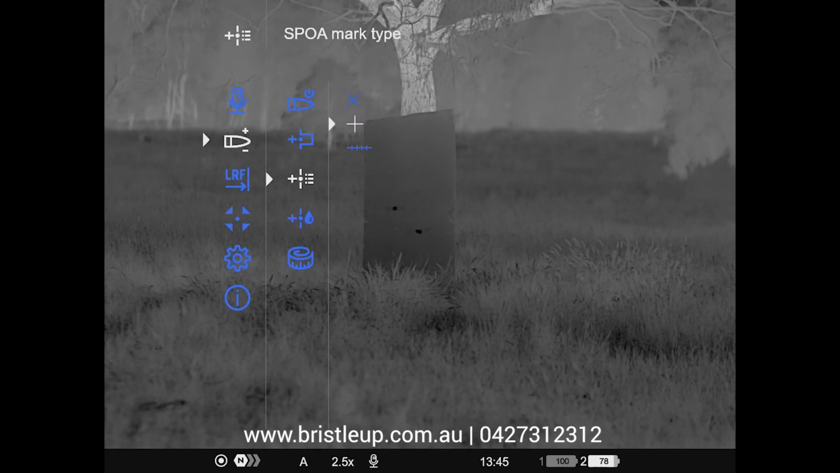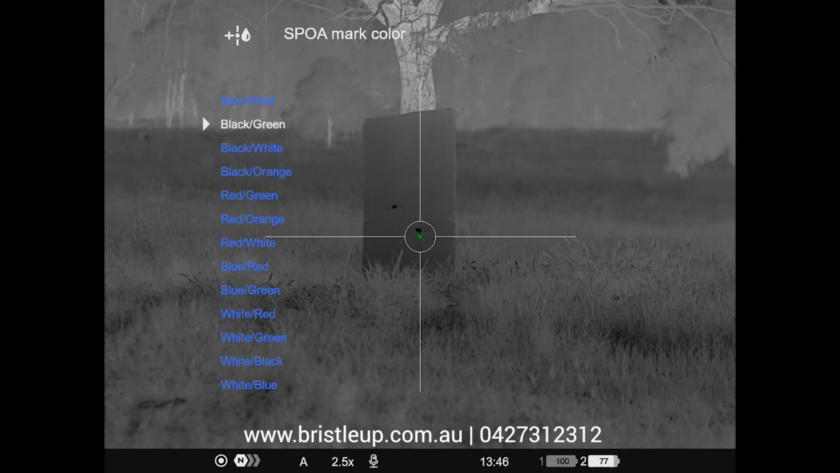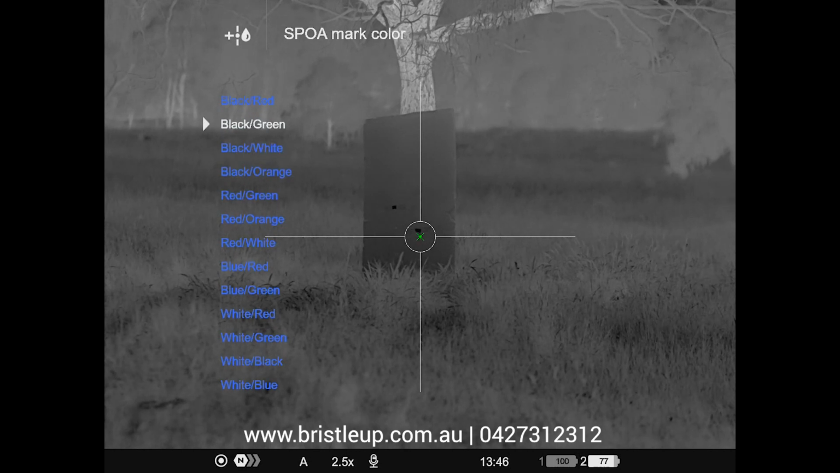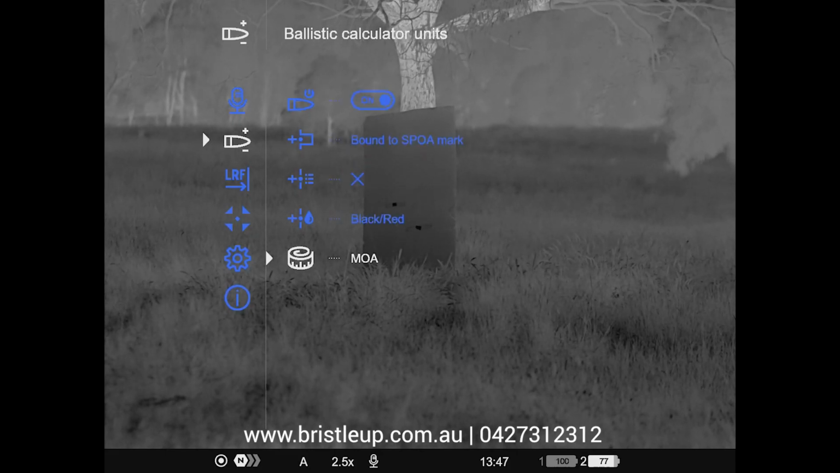Now moving on, we have our suggested point of aim mark type. Now this is how it visually will appear. Then we're going to go down to our mark color, so our suggested point of aim color here. And in here there's a bunch of different colors you can change, and that's just the color of the mark that it's going to show when you do a ballistics calculation. And then lastly, we can choose the ballistics calculator units, so you can do it in MOA, MRAD, click or off. We're just going to leave it on MOA.